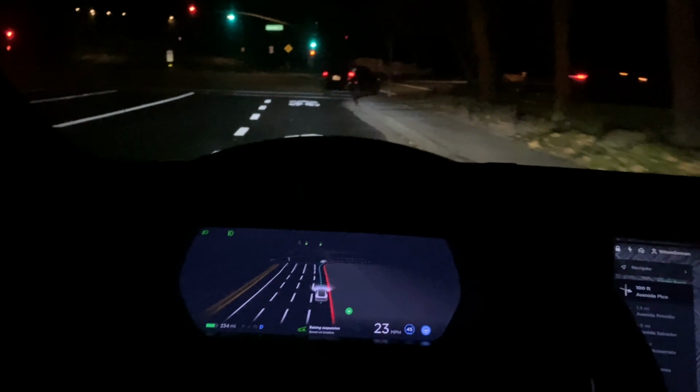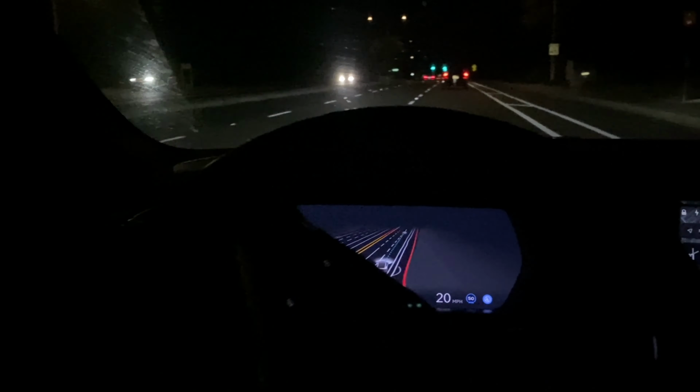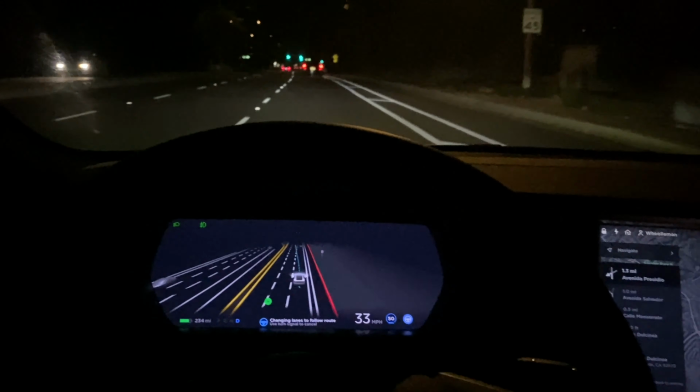The system. Okay, so we got a right turn here. Really nice turn, really nice transition. Very smooth.